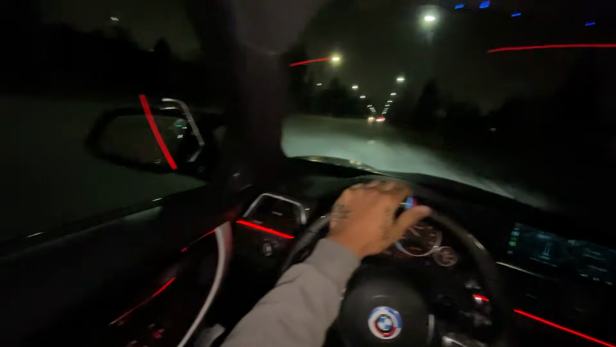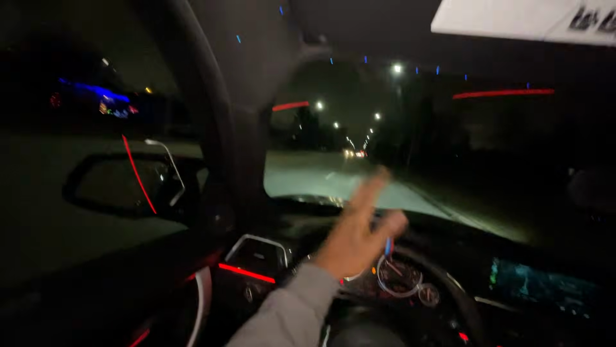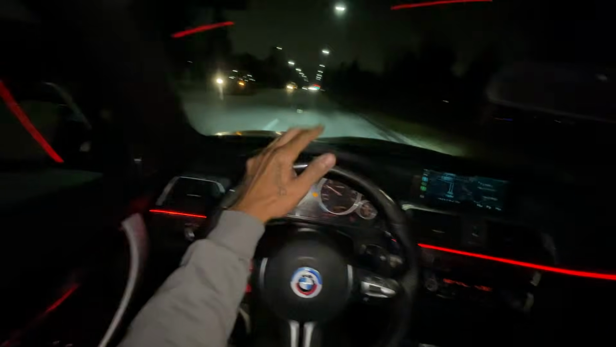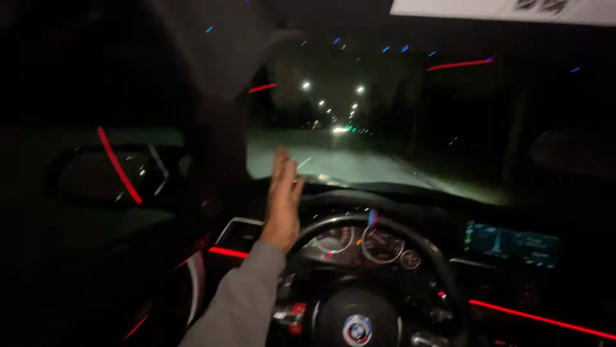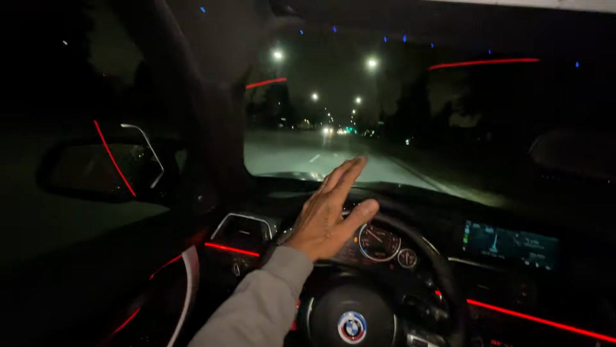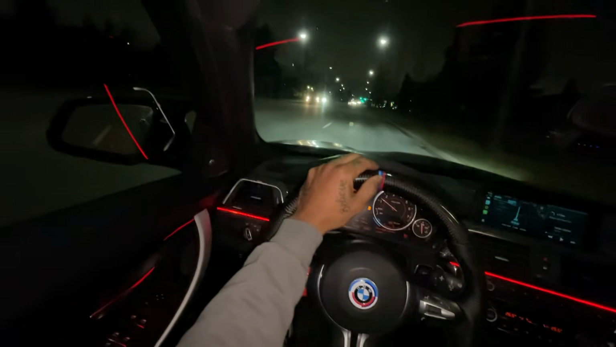That's also why I want an F82, but if I keep this and still get a project car, whatever project car I get, that's for sure going to have an LSD. Probably gonna have to swap it, but 100% gonna be rear wheel drive. Or I might just go crazy with this car. I could just go crazy with this and also have a reliable daily.